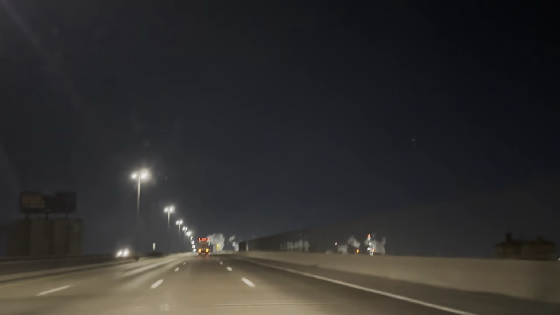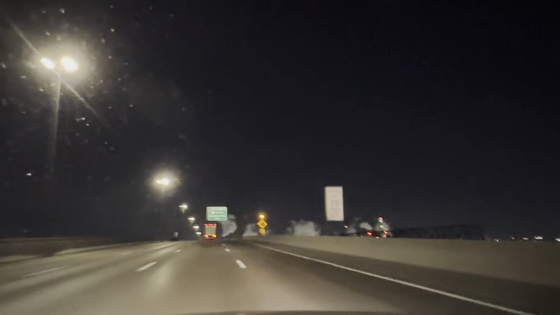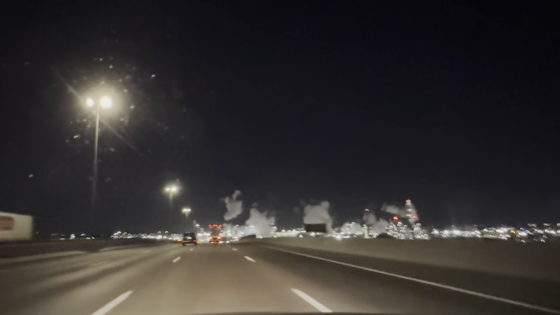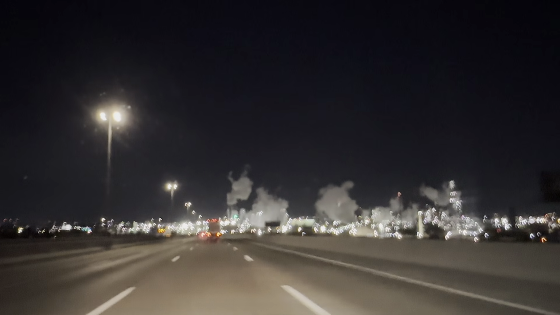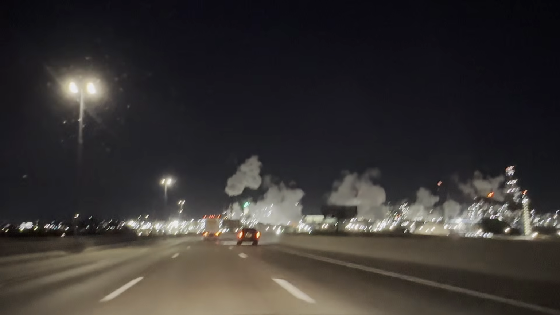I actually was thinking about walking this whole thing. I don't know why. We'll go a little bit slower. Let some of these cars go by. That car doesn't even have lights on. Yeah, no lights. But you see what I mean, guys? Whenever I leave the city, or anybody that leaves the city, we always get this view right here. I'm actually going like 70. These people are going fast.